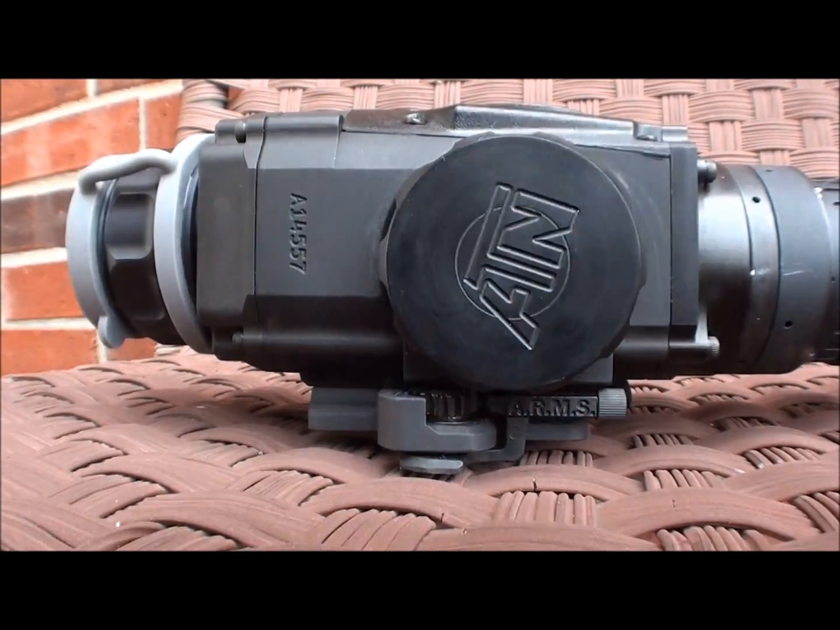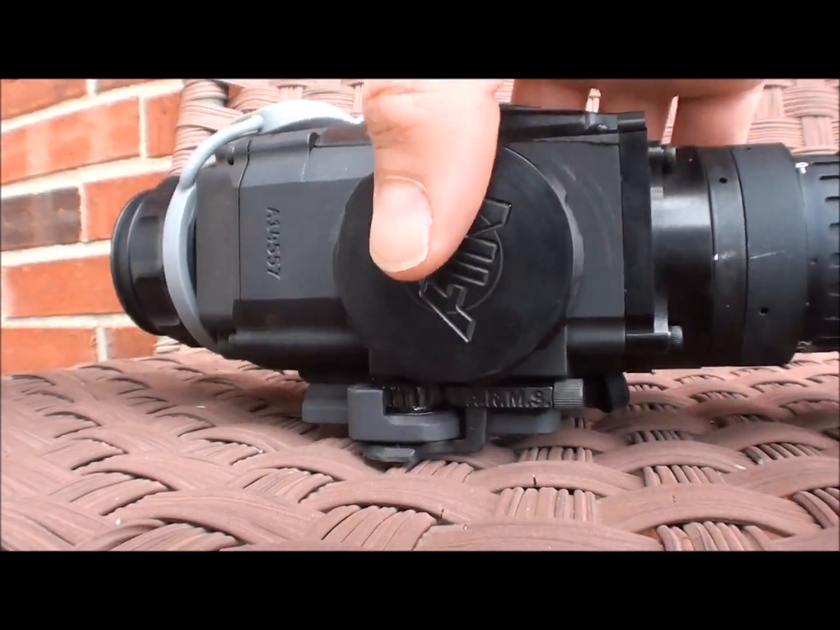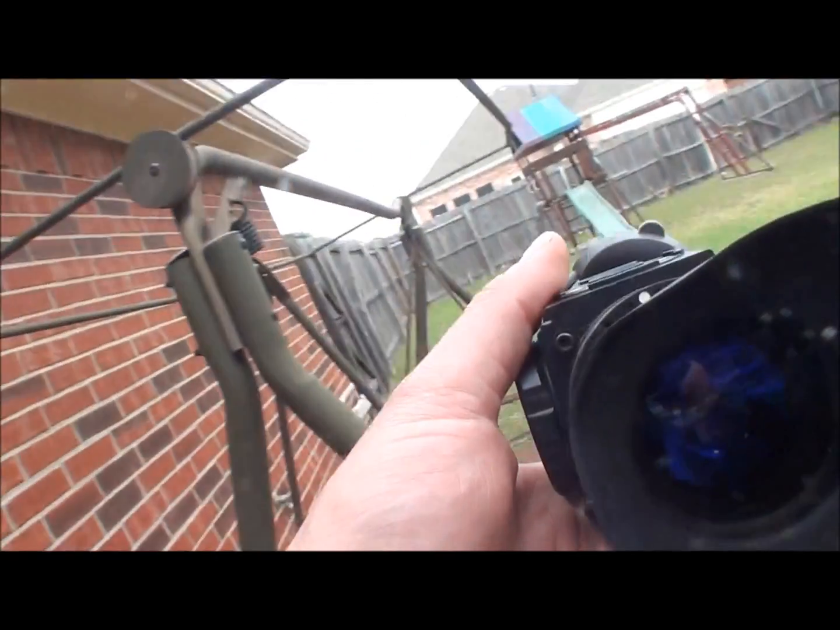Alright, so anyway, out in the field, take the lens cover off, start it up. Let's just see if we see anything in here, just for the fun of it. I'm about to get something so that we can see this video better. Just looking at some stuff out in the backyard real quick.